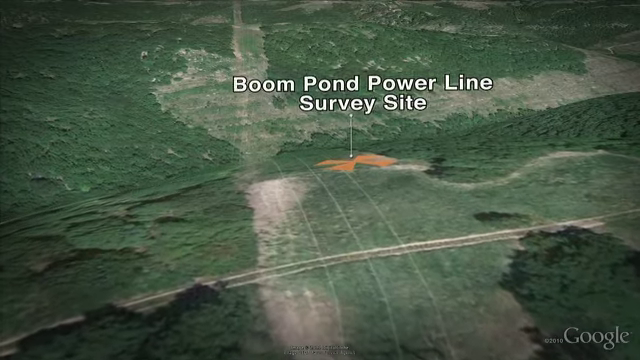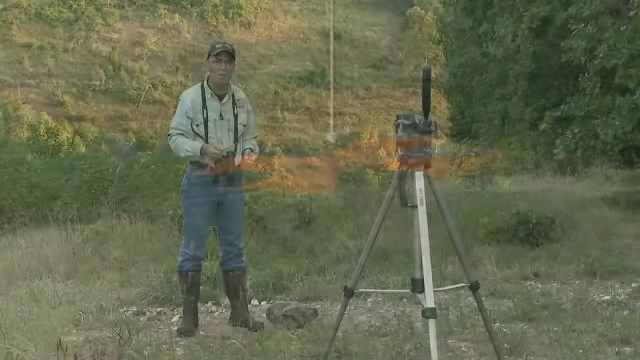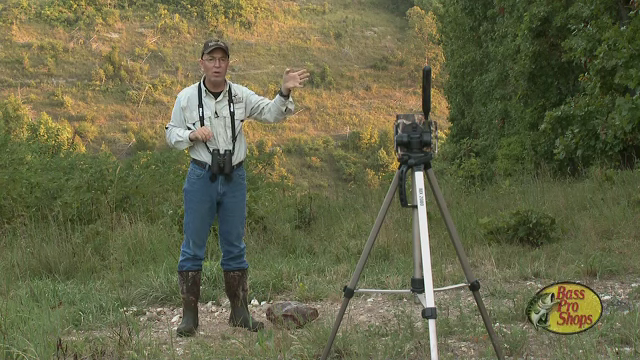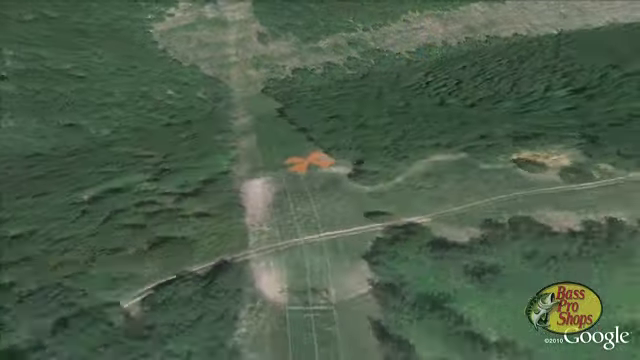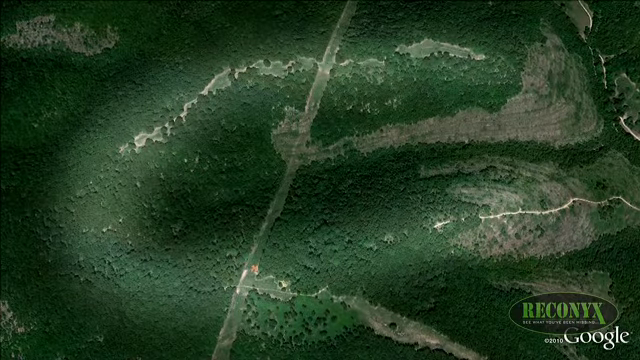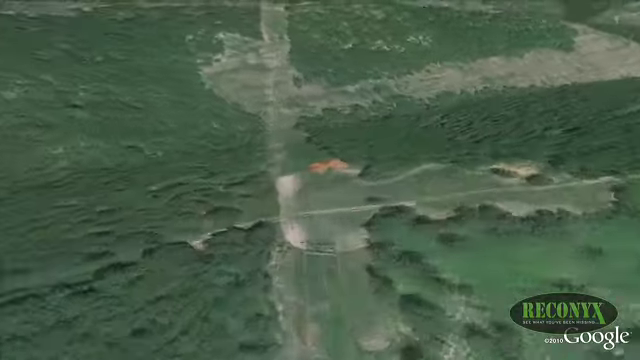Welcome to Boom Pond Powerline camera site. Now, there's a big power line right over here, pond right over here with a liner in it, we showed you before, and we're on a ridge shaped like a boomerang, hence Boom, Boomerang. You know, I'm a scientist, so I'm not real creative, so you gotta live with my names.